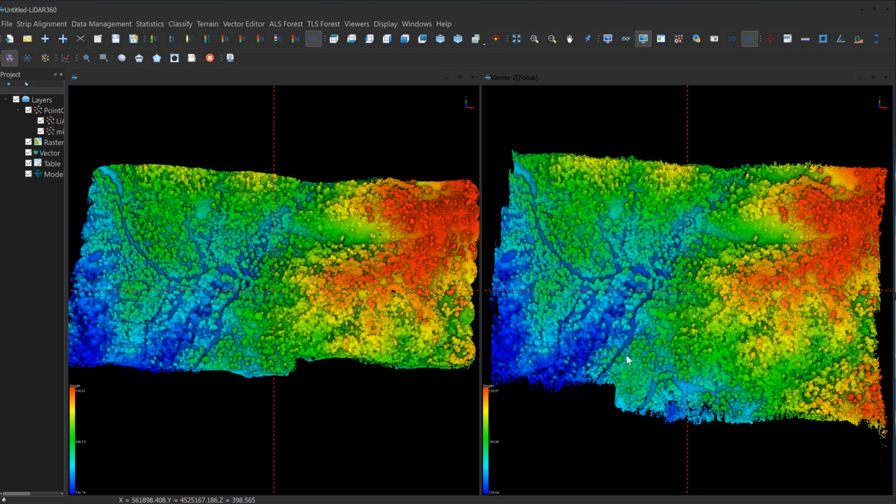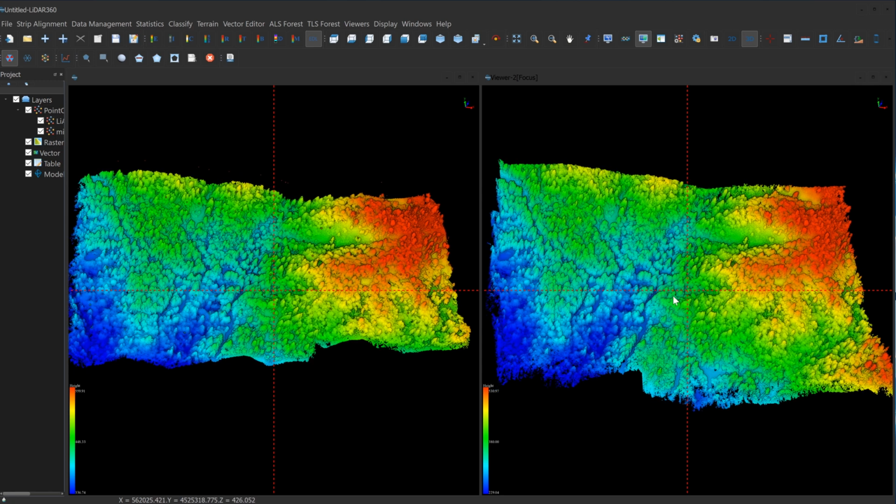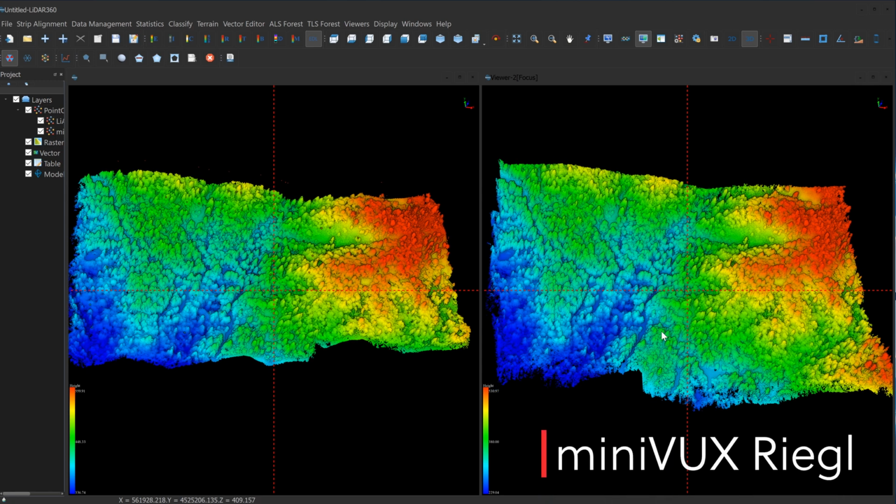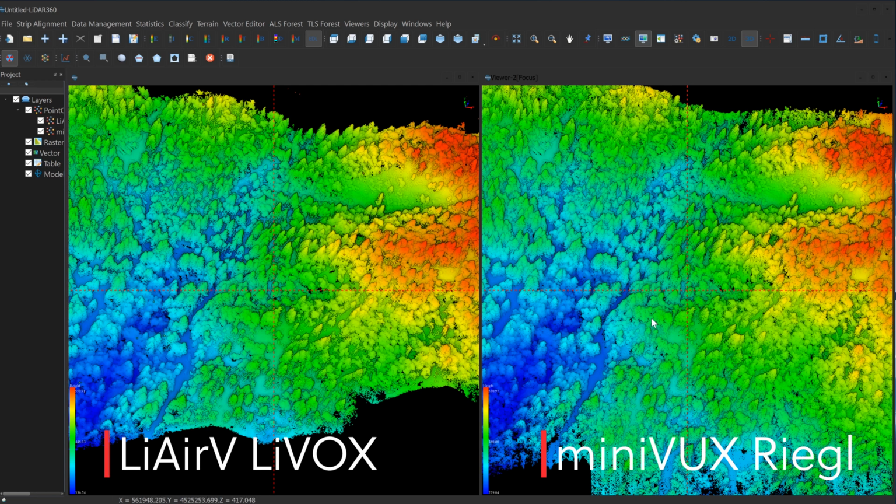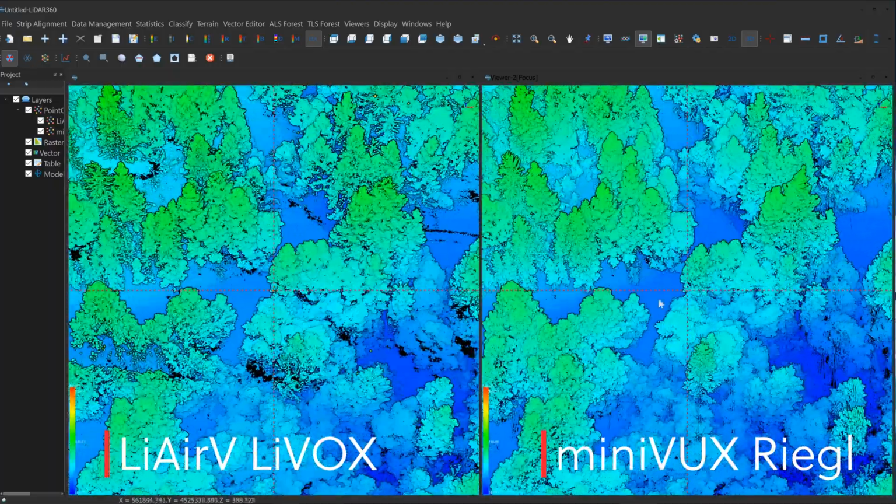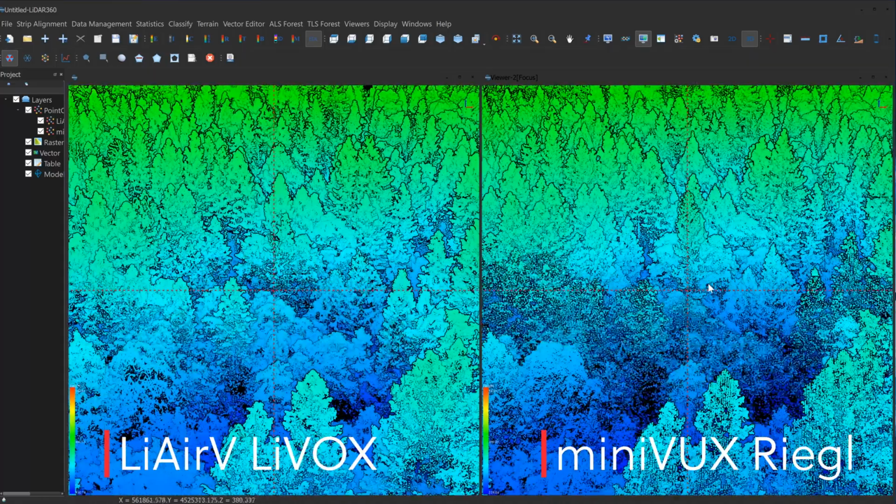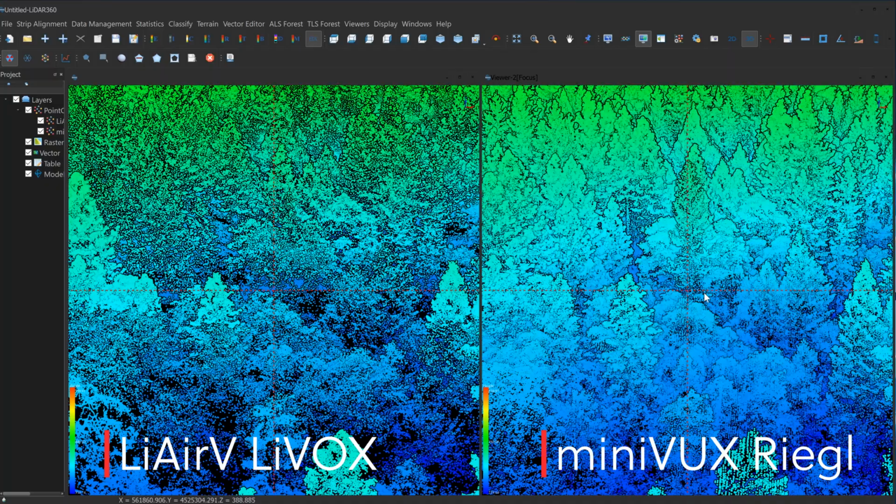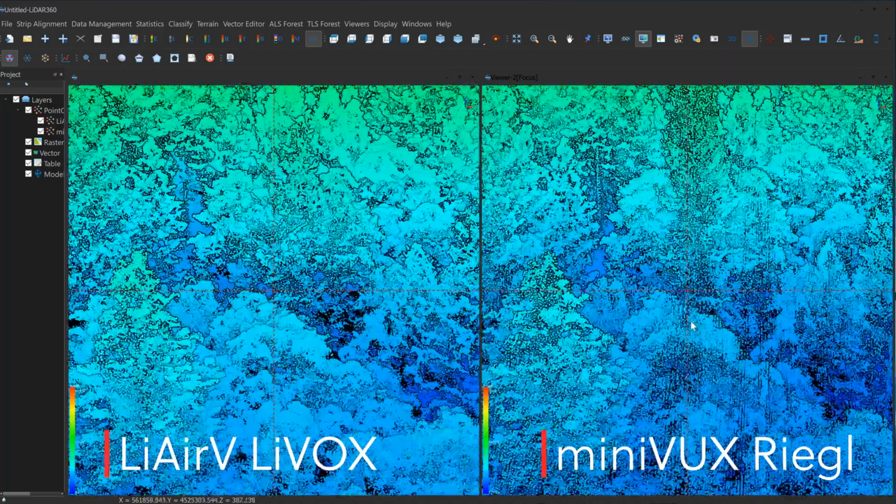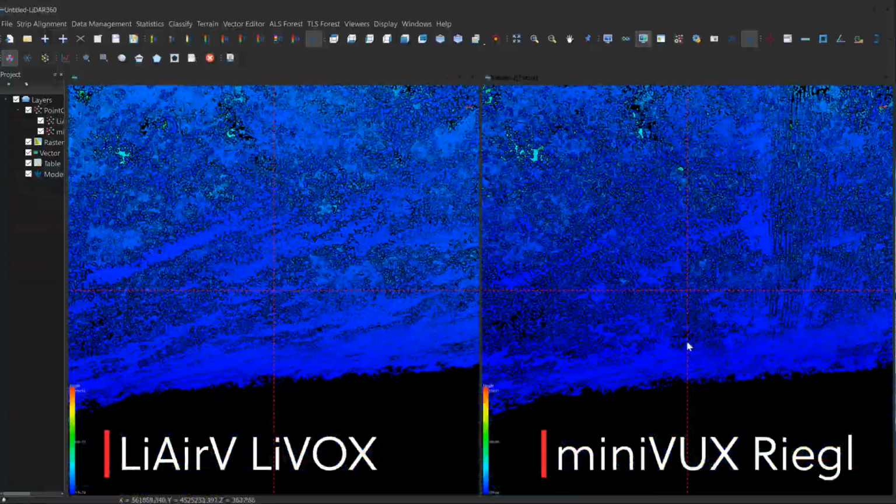Okay, so this is our first look at that LiDAR data. Right now we have both LiDAR data sets side by side. On the right is the miniVUX on the M600, and on the left is the LiAirV LiVOX on the M210. So already we can see they both look absolutely gorgeous, just beautiful data sets. What we're looking at here is three-dimensional point cloud information. So the point cloud is X, Y, and Z. And both data sets look just gorgeous.